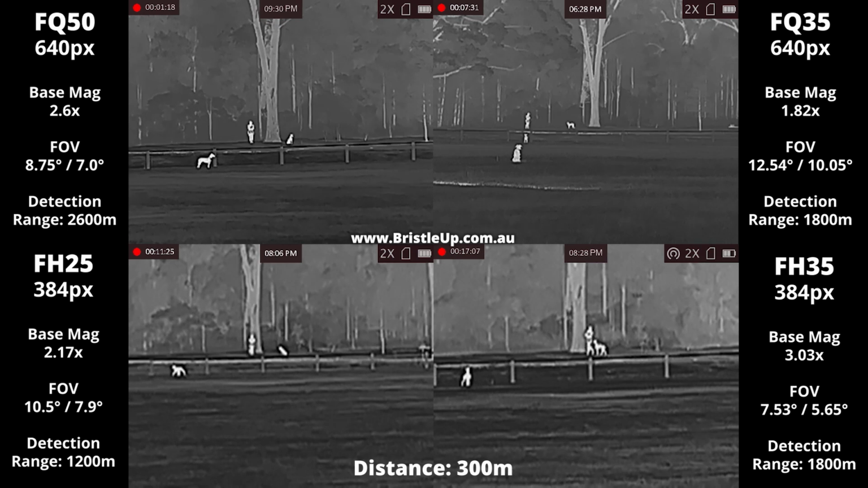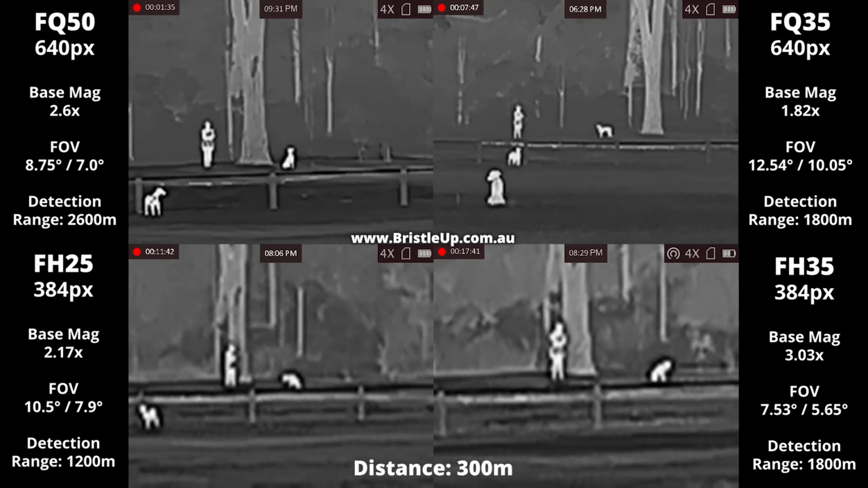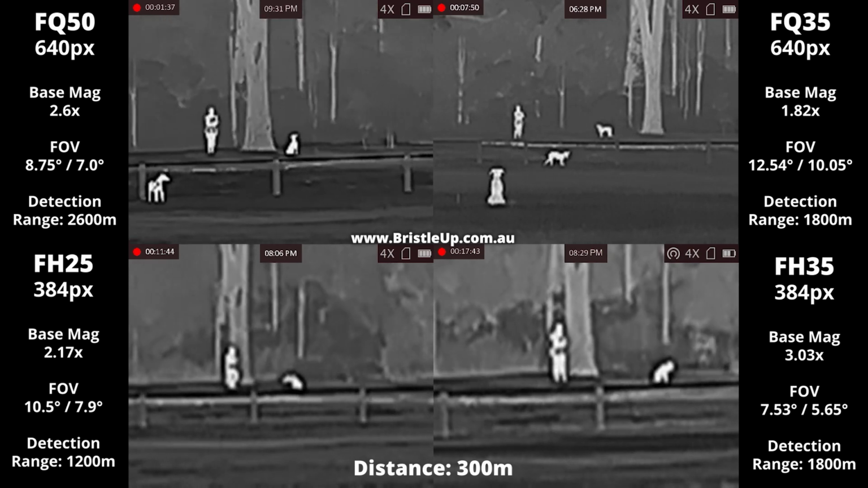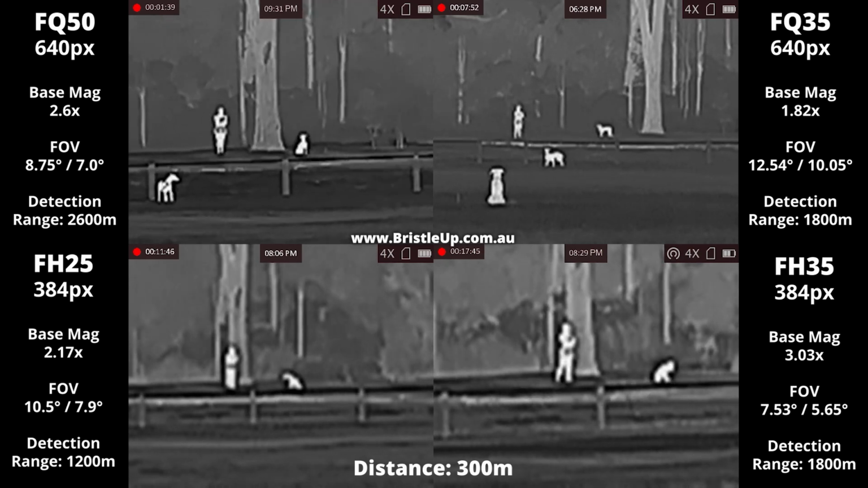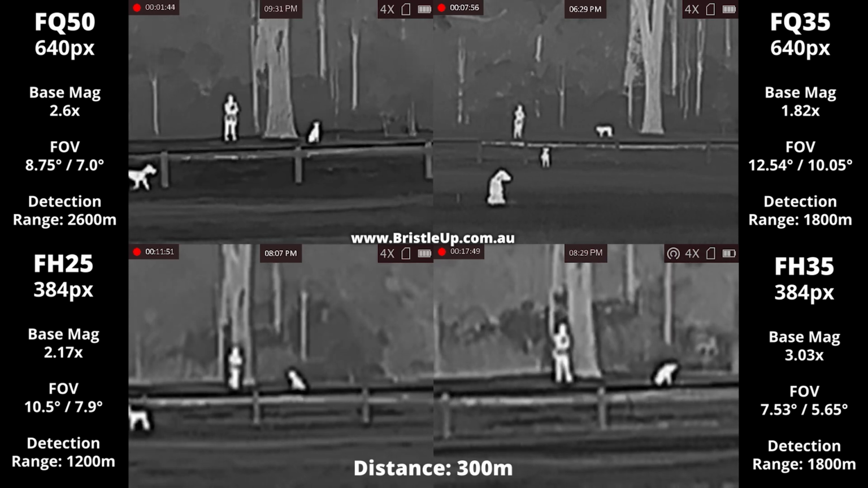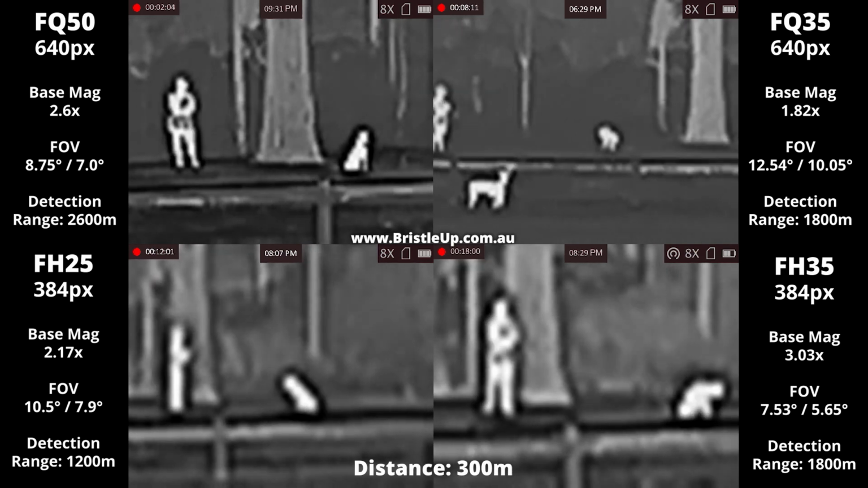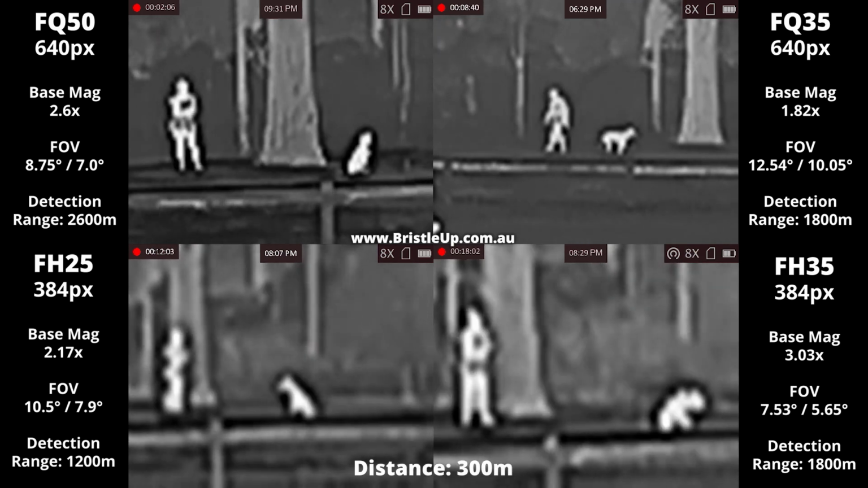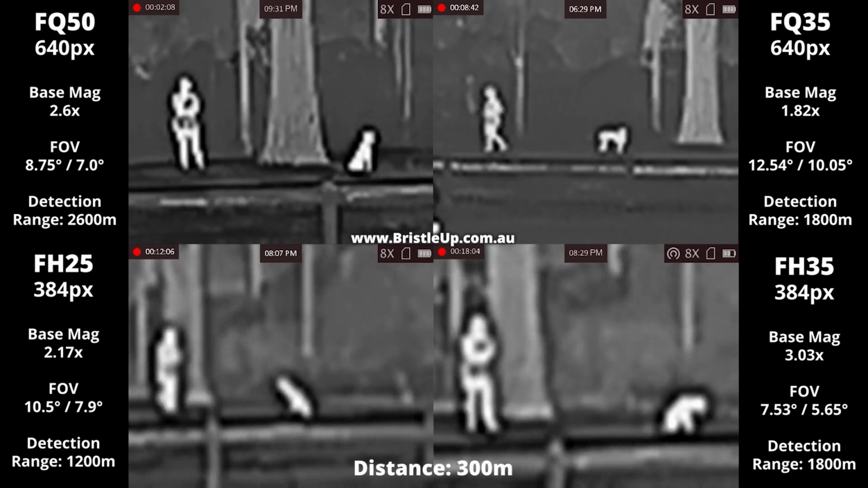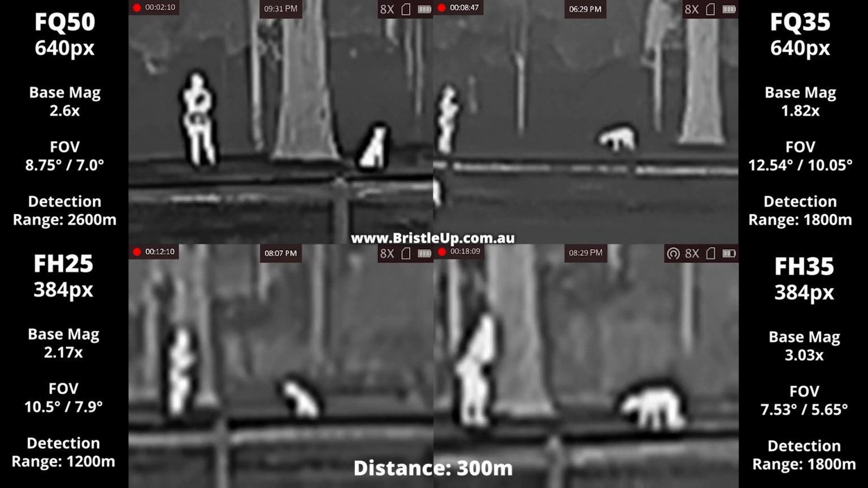Now, base mag isn't the only indicator for this. It's one of the bigger influences on your field of view. In our image quality test here, we've gone out to 300 meters, which gives you quite a good indication of the image quality between the lower end models and the higher end models. They all perform quite well, but you can start to see a significant difference between the FQ50 and the FH25, for example.